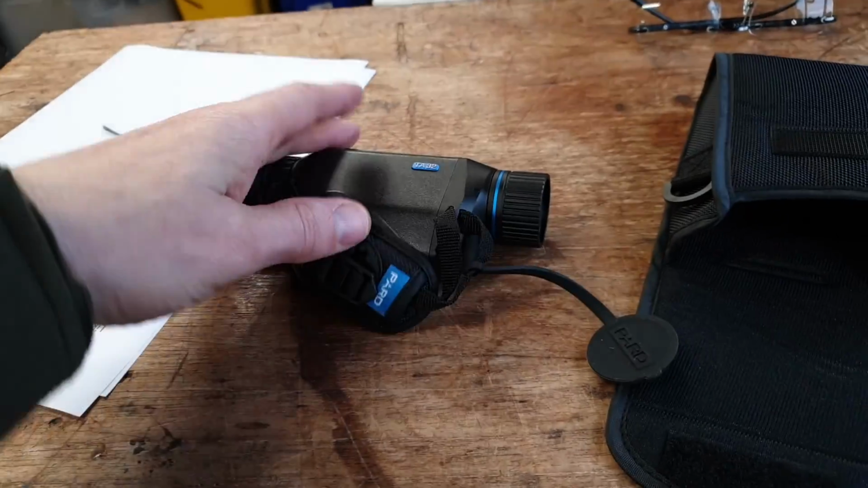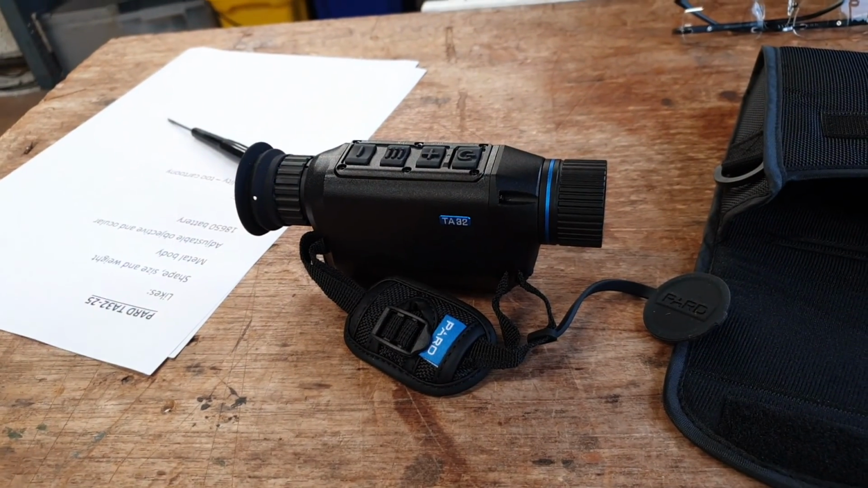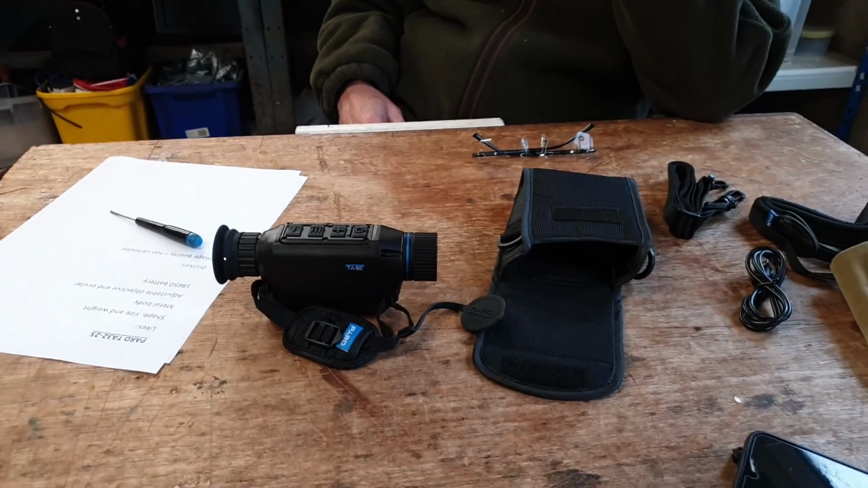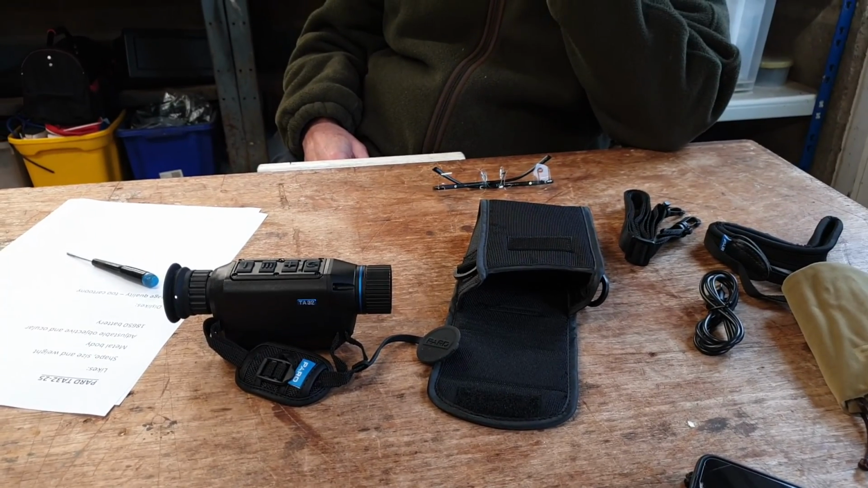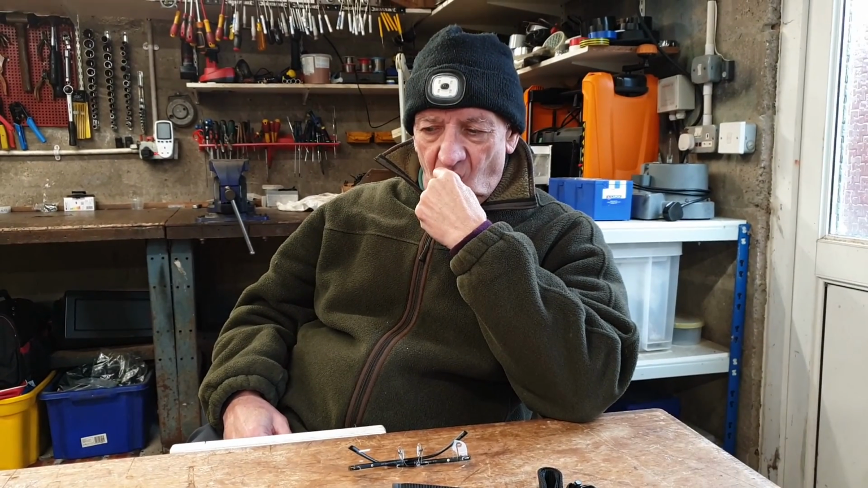A lot of these other ones are using internal batteries, which obviously could be an issue. This has got the benefit of running an 18650, so you've got the external batteries. That's brilliant. Hopefully, I'll get to use this very soon and check the barns and see if there's any rats around. Thanks very much, Bruce. No problem.